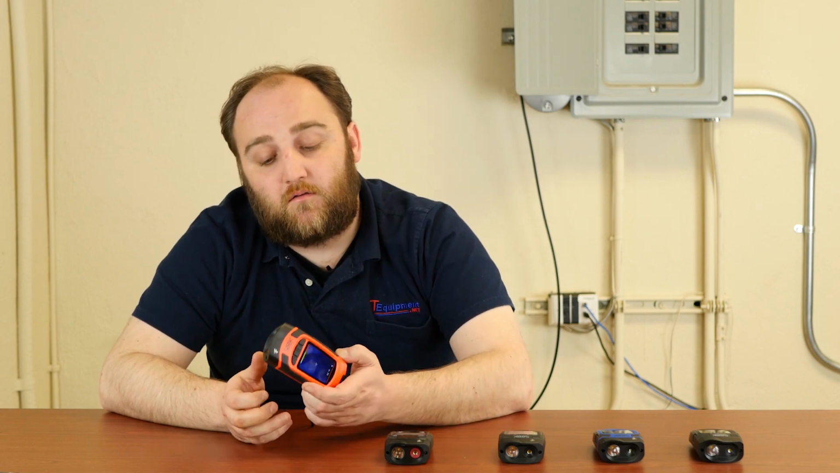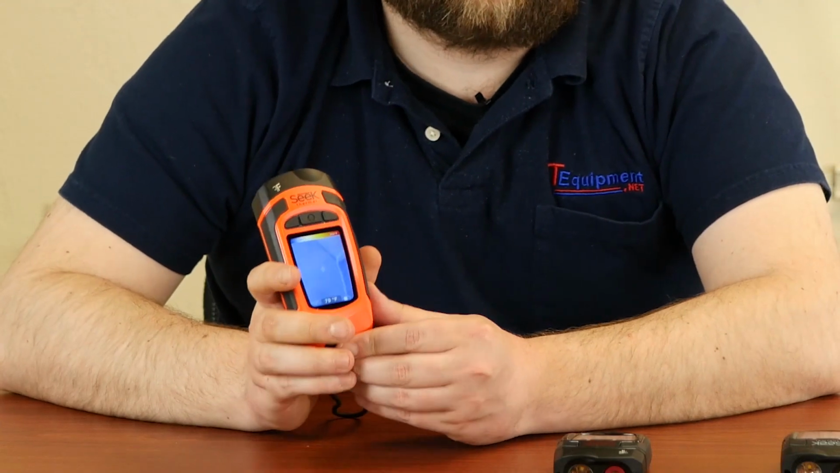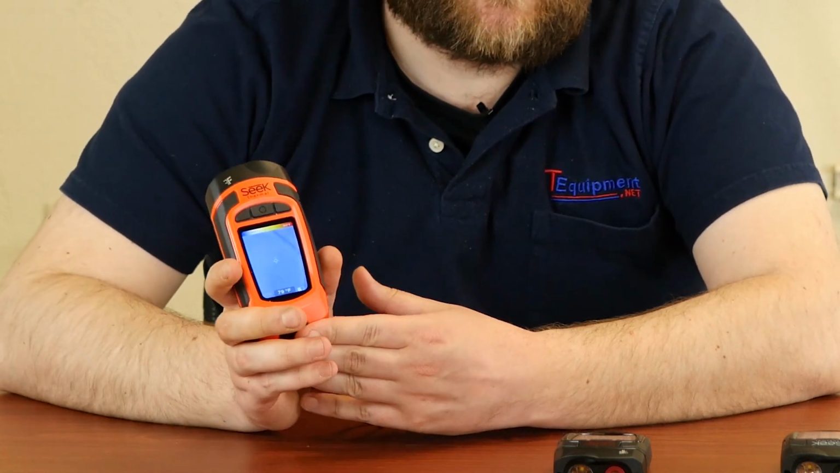The last Reveal model is the Fire Pro. Now this is going to have the same sensor as the Reveal Pro, but it's been optimized for use in the fire professions. Most firefighting thermal imaging cameras are very expensive because they need to be highly survivable and optimized for use by firefighters, who can't operate complex little electronics because they need to use a gloved hand. They don't have a lot of time. They can't futz with that.